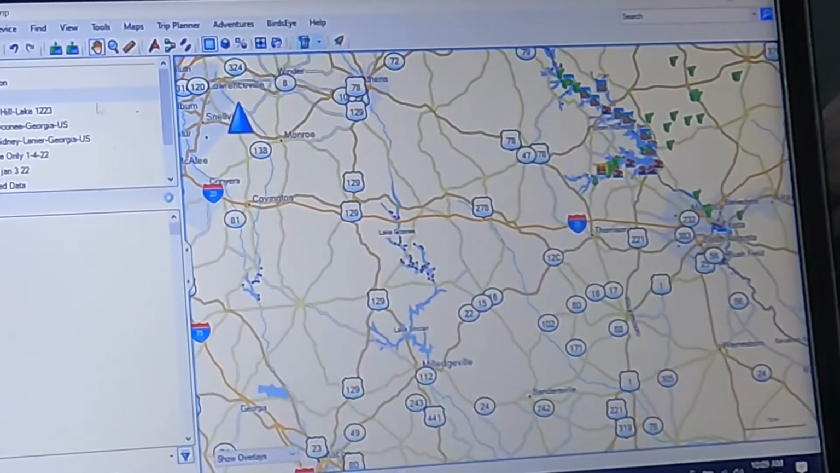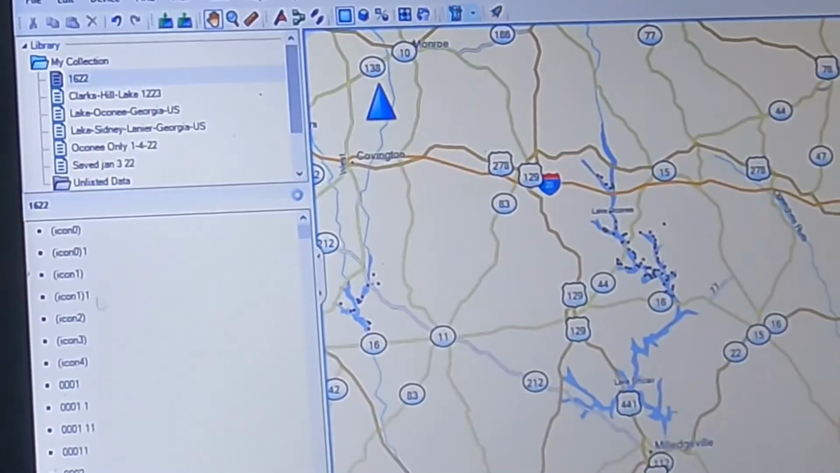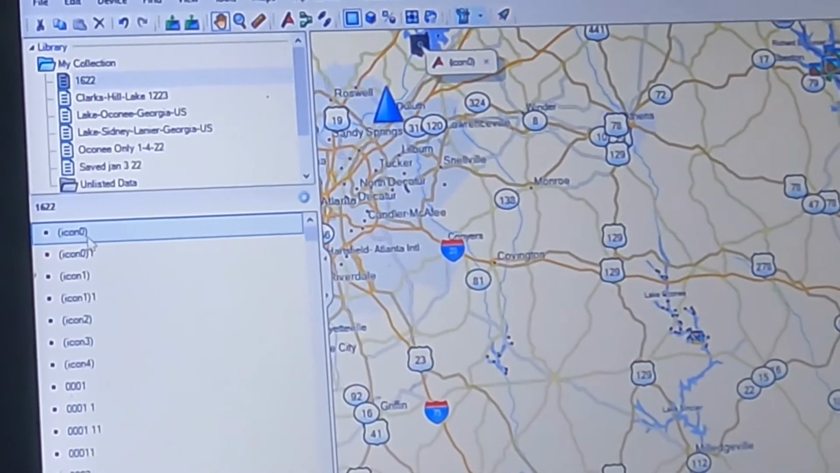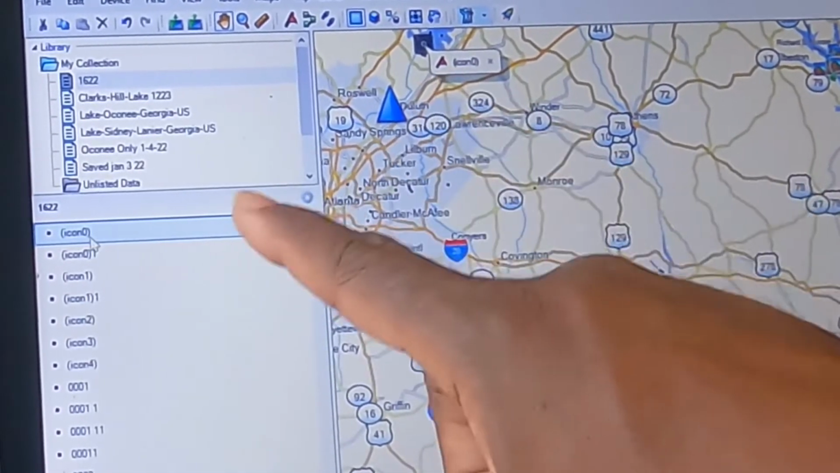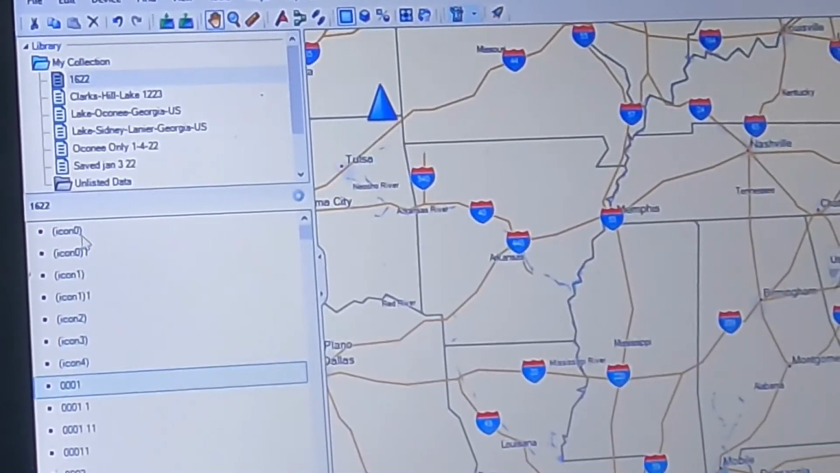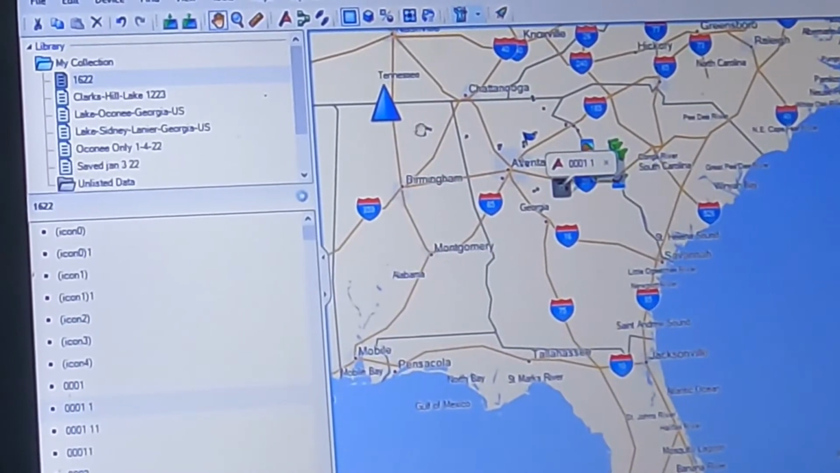Let's just say I want to clean up everything on this card outside of what's on Lake Oconee. Let me zoom in here to Lake Oconee a little bit. I'm simply going to start here with these little icons. I know this waypoint that I just picked is all the way up there on Lake Lanier. So I'm going to just scroll some of these icons. That's not Lake Oconee. That's not Lake Oconee.